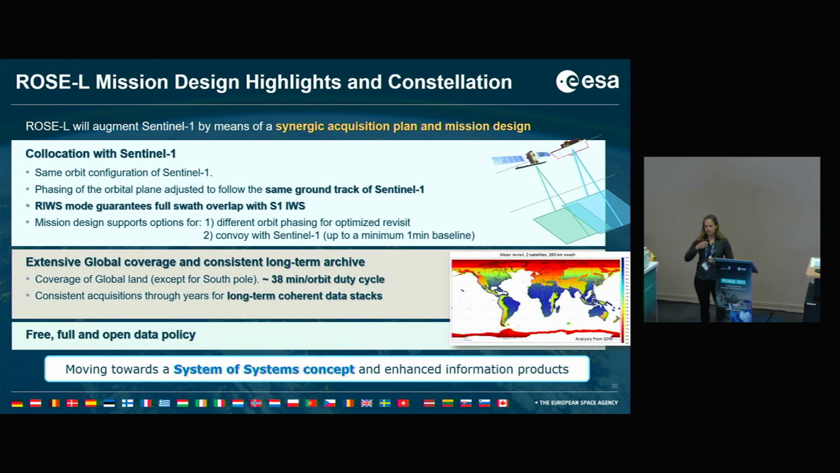and the ROSE-L interferometric wide swath mode guarantees a full swath overlap with Sentinel-1 interferometric wide swath mode. The mission design supports at the moment a convoy concept where the satellites fly very shortly after each other or with a larger distance.